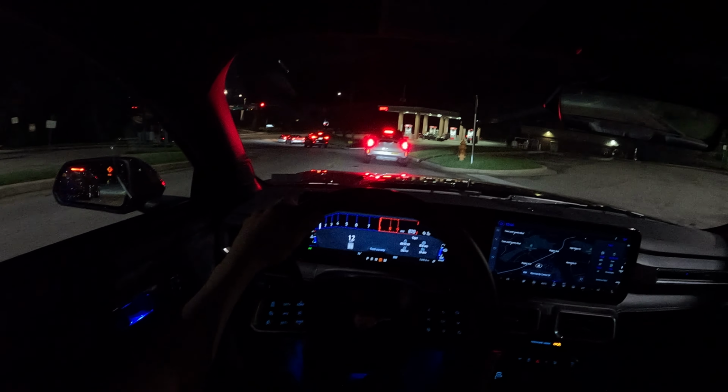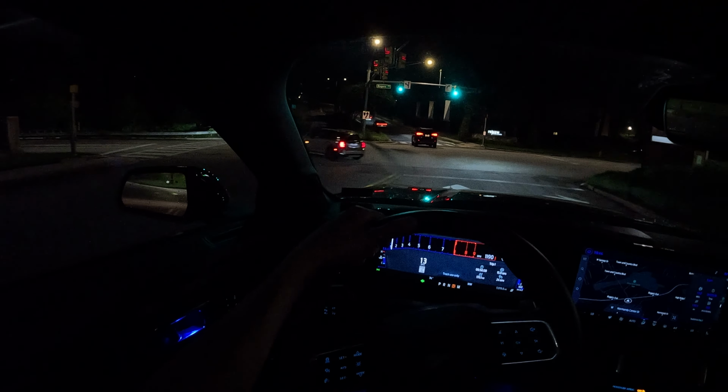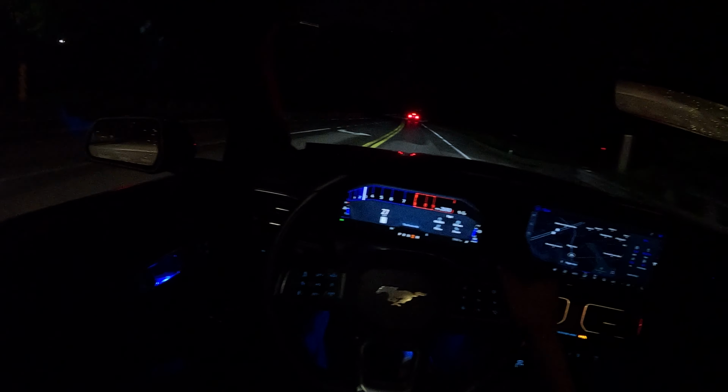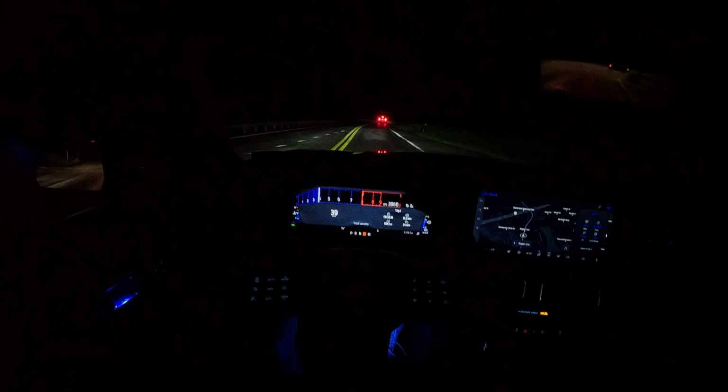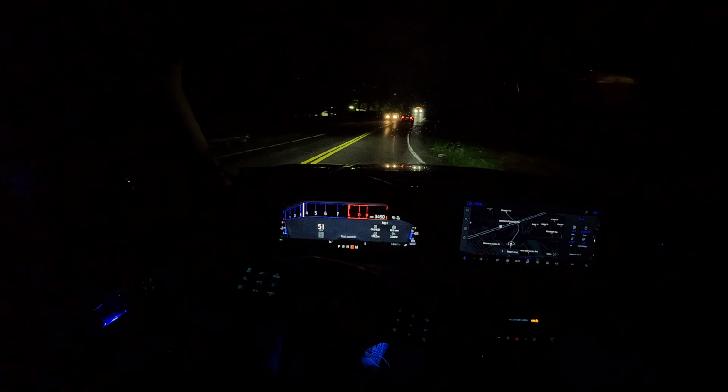Hey, it's bumpy. Good thing I have my new Mustang. My last Mustang would not have made it over that bump with that much ease. It's funny. Alright. Just going left. Jesus Christ. This guy. Oof.